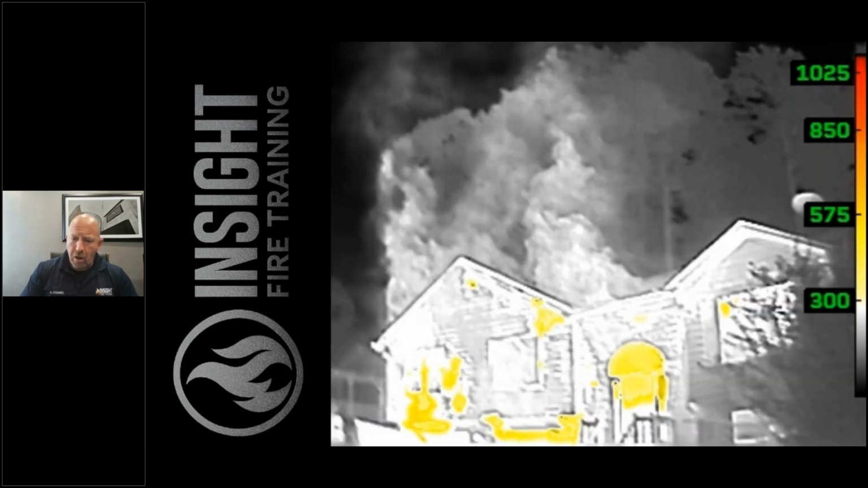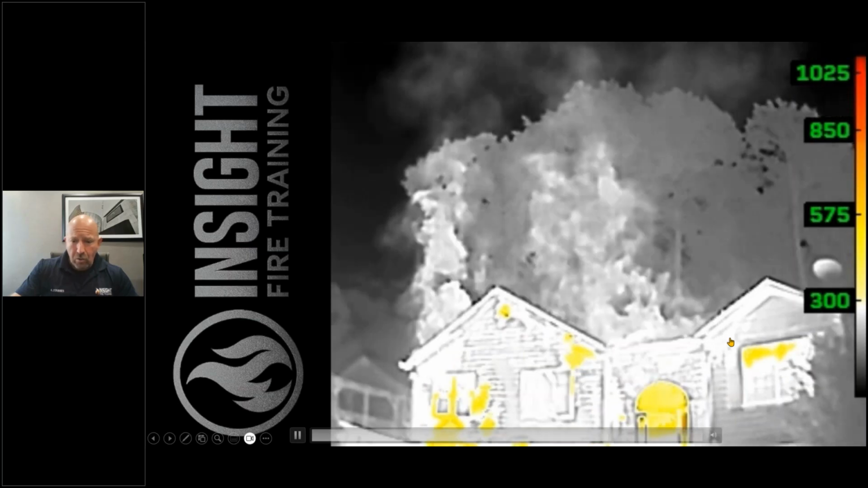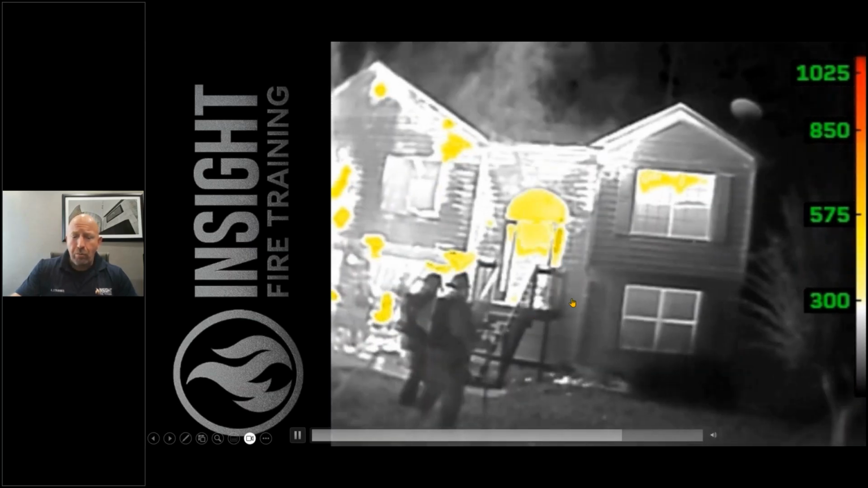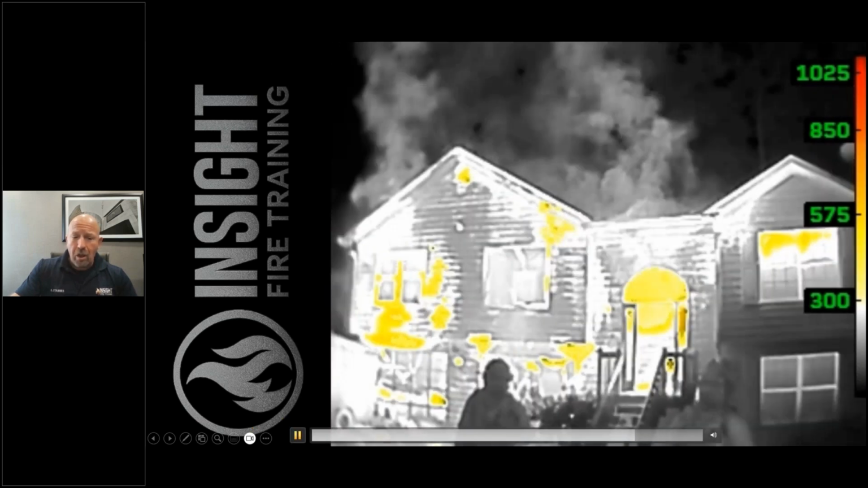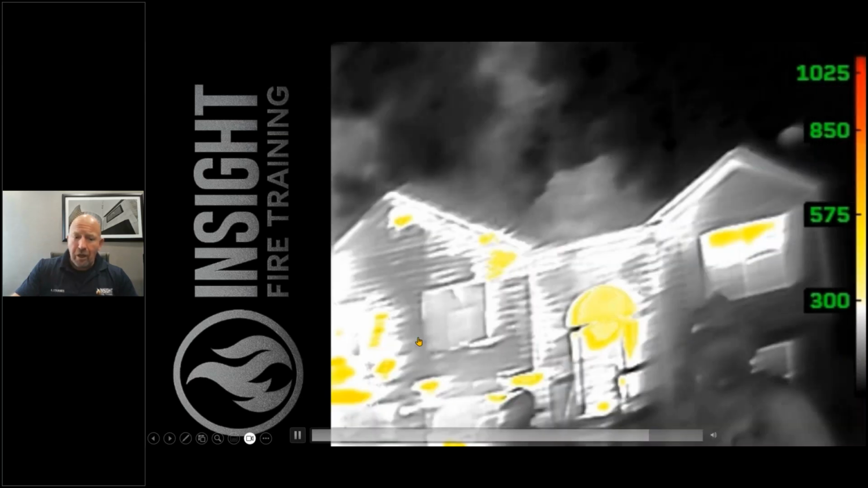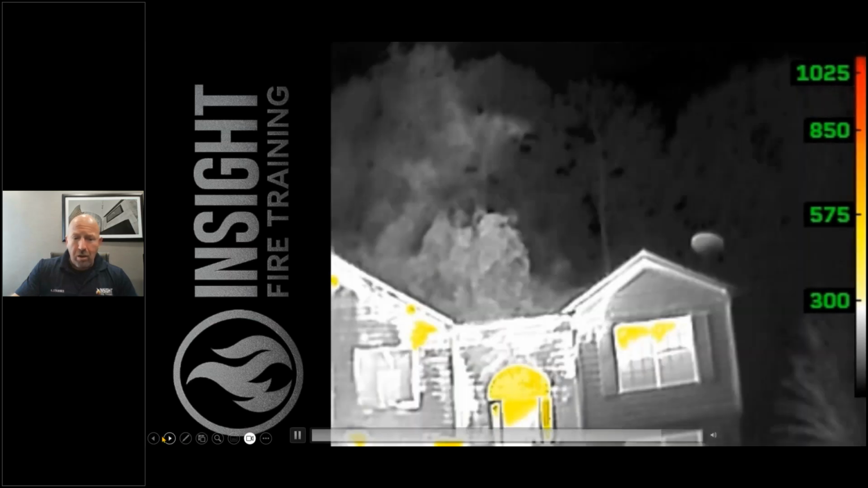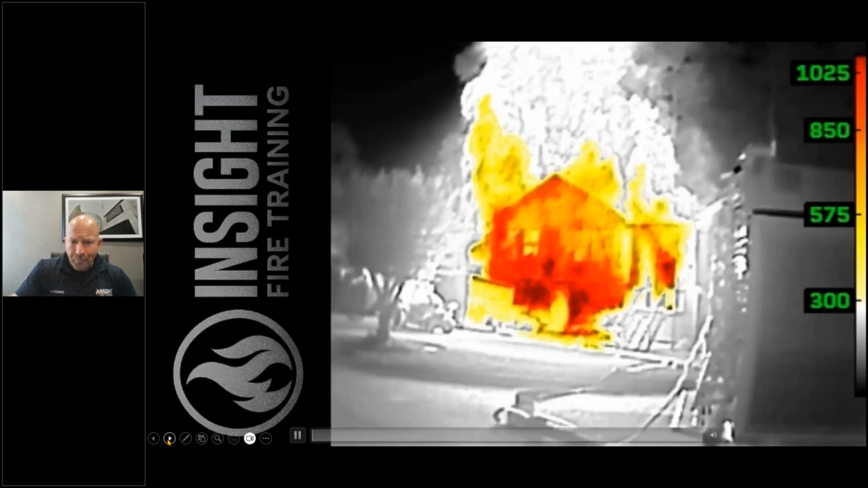These guys did a phenomenal job of knocking down a large amount of fire. They still have a lot of work to do, but they went from turning this into a parking lot to possibly rebuilding a portion of this building, thanks to their aggressive work and being able to use the camera to see: are they making headway or not? But this comes down to fundamental tactics, of the firefighters being fundamentally skilled. And this is a great job by them, so I want to highlight that. This is just one example of using the camera correctly.